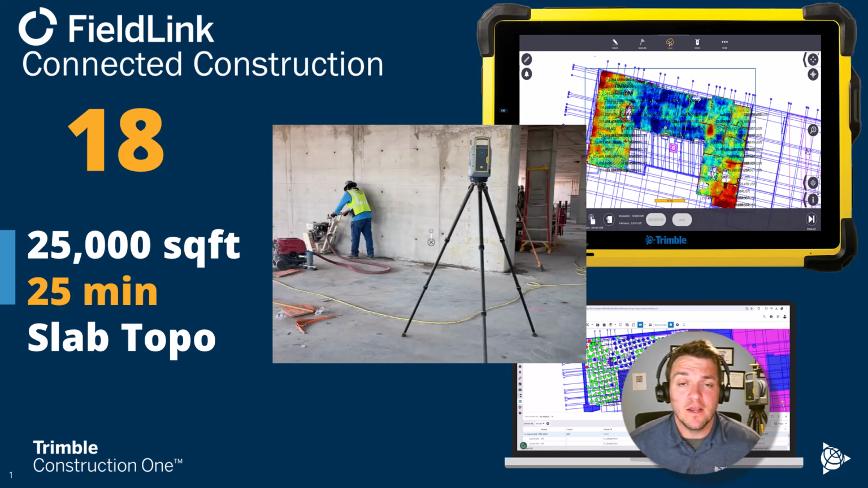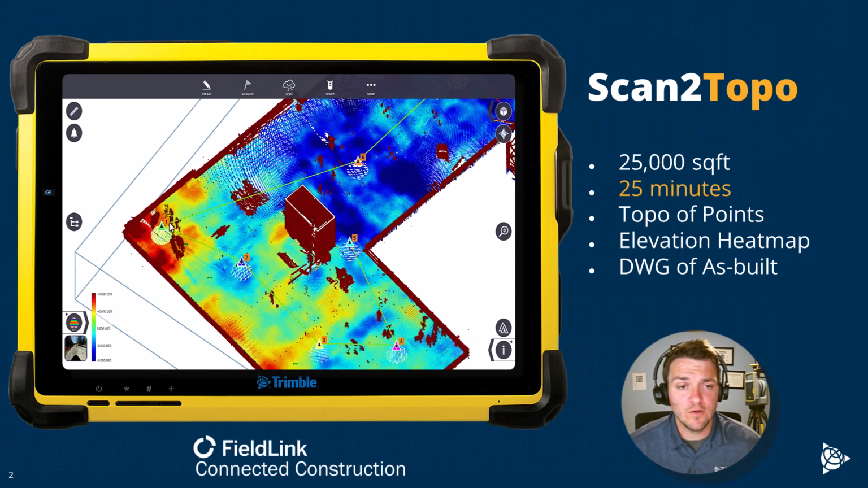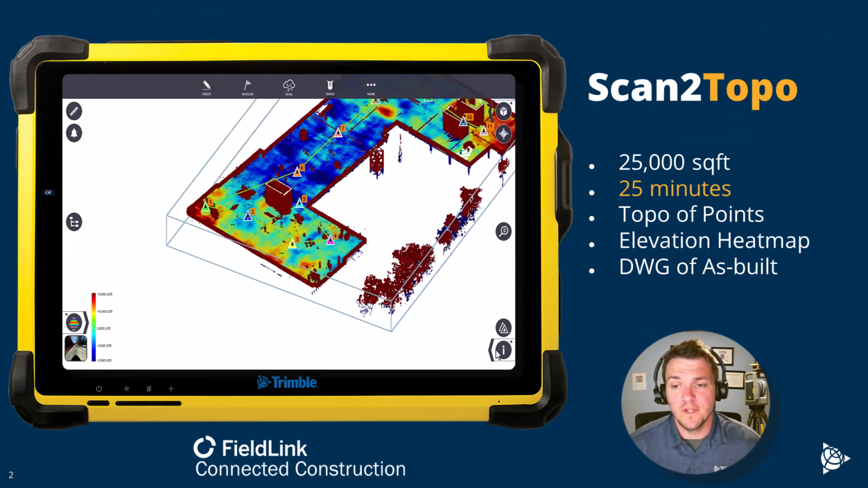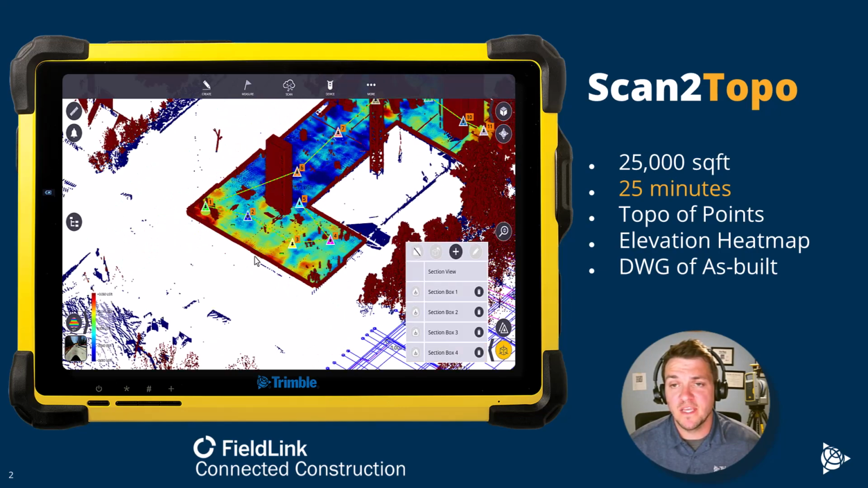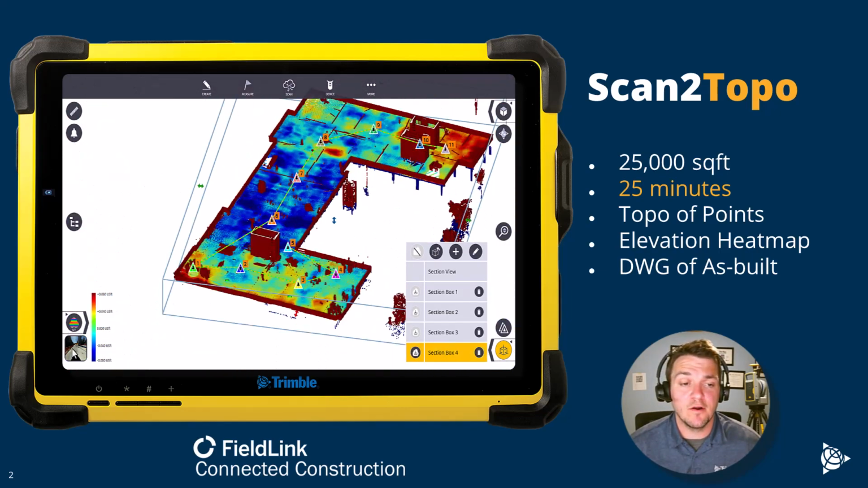So we had a couple of videos already showing you how to collect scans quick and easy in the field with FieldLink on the tablet. Here you can actually see a full deck of what we collected. There are about 11 scans, all about a minute and a half or a minute with the X9 scanner.